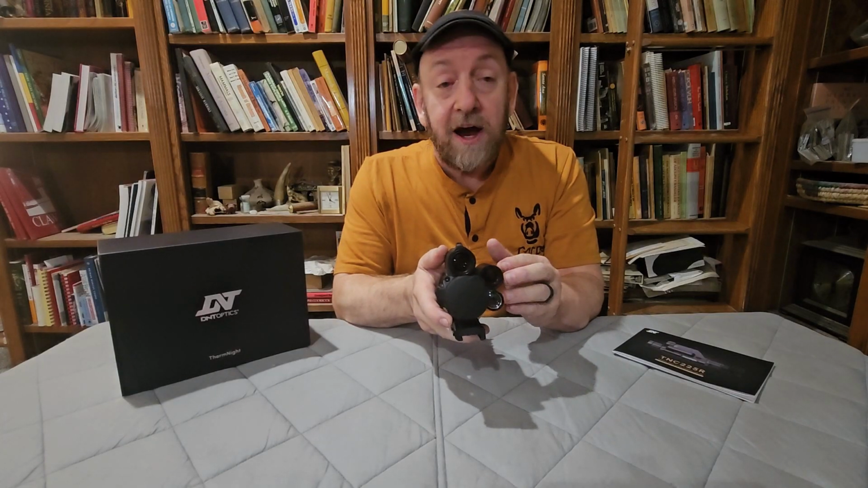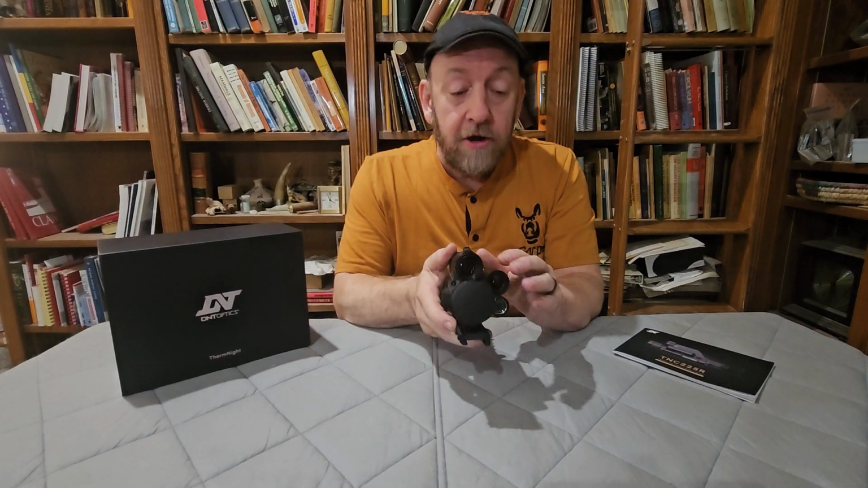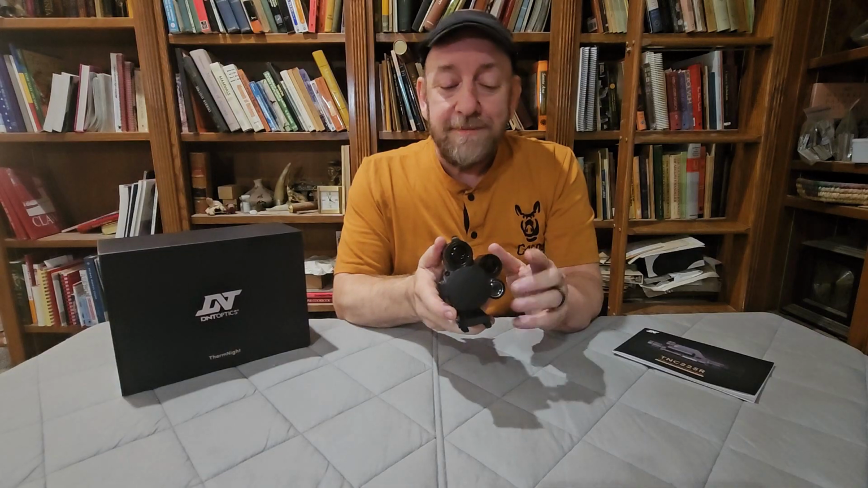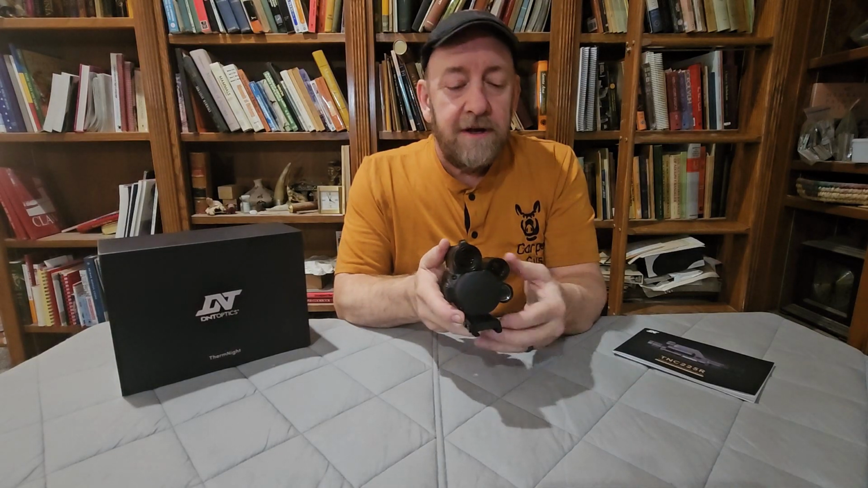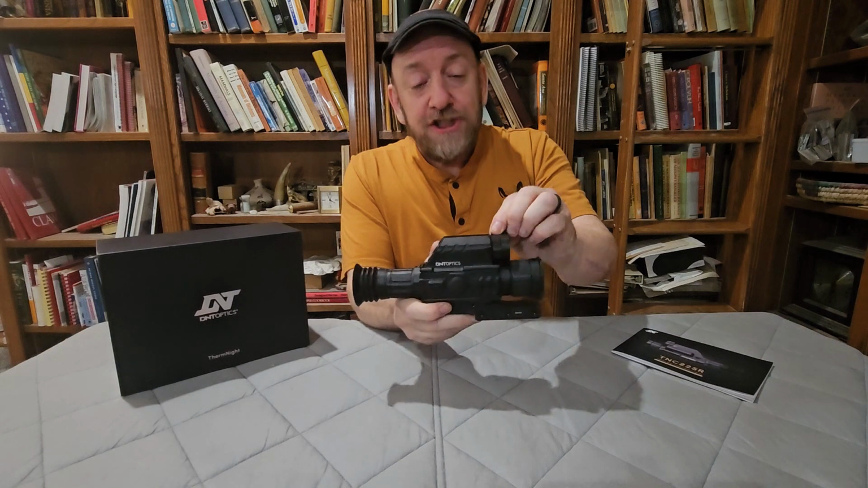I'm very impressed with the IR illuminator and the digital channel of this scope working together. You can see animals at quite long distances and have them illuminated at quite long distances, and it works very well in that regard. But sometimes, especially with rough terrain or a lot of high vegetation, you get a lot of reflected light back into the scope. The focus on the digital channel works very well.